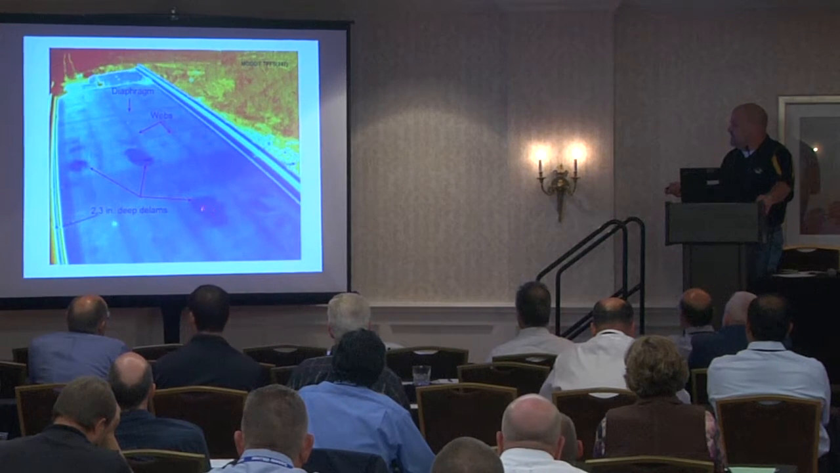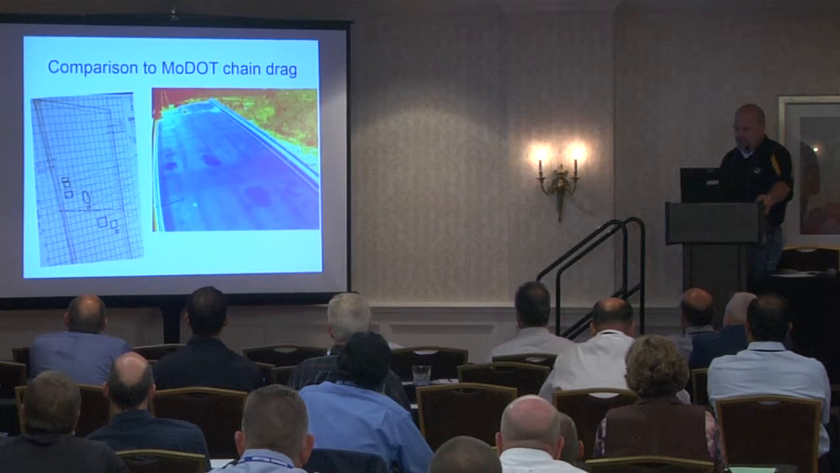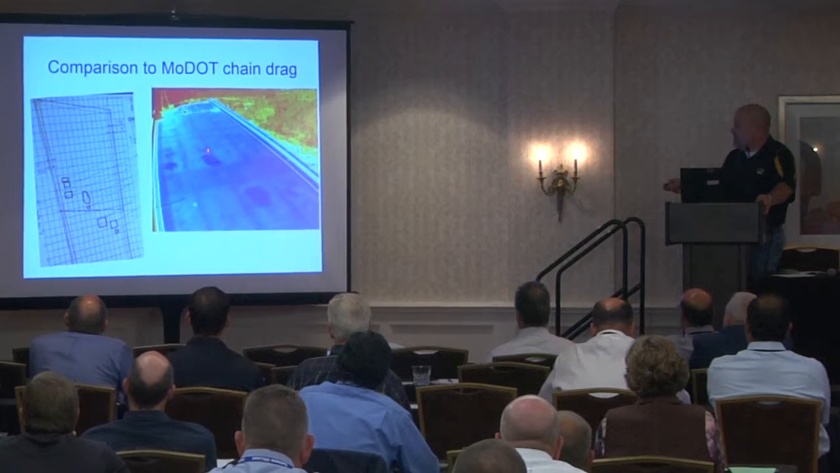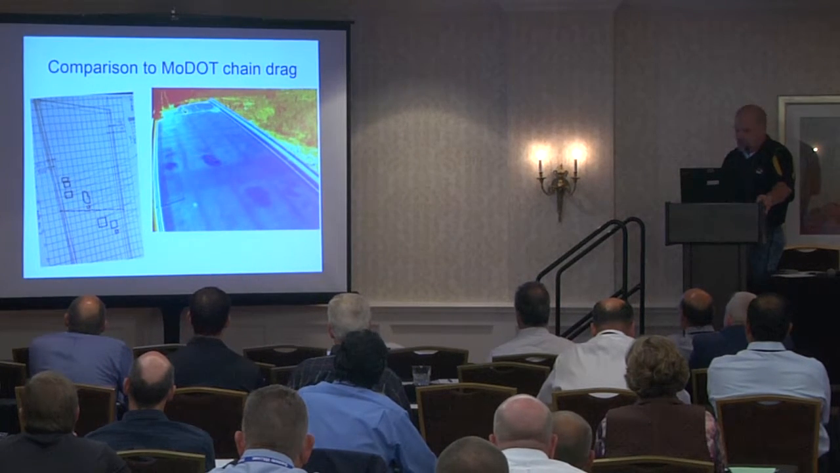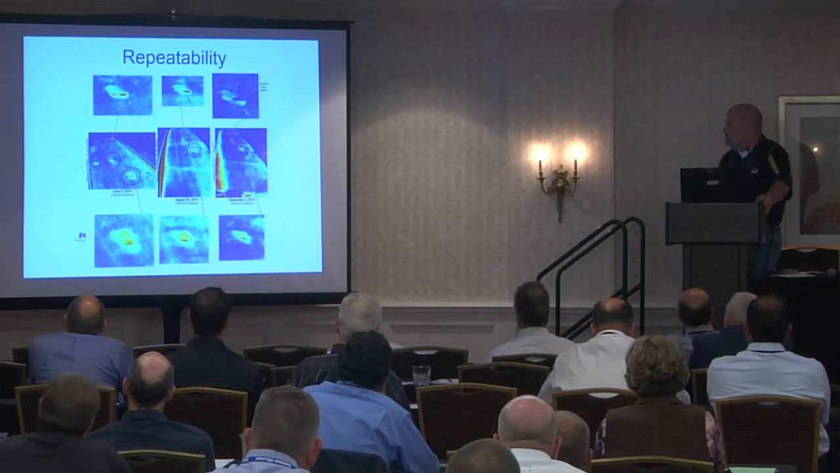Here's defects that were located in it. You can also see the webs of the cast-in-place box and the diaphragms through the deck. MoDOT chain dragged that for us. Here's a comparison between their results and our results, and those are very consistent with a chain drag result. Because this bridge is closed, we were able to test it over different periods of time.